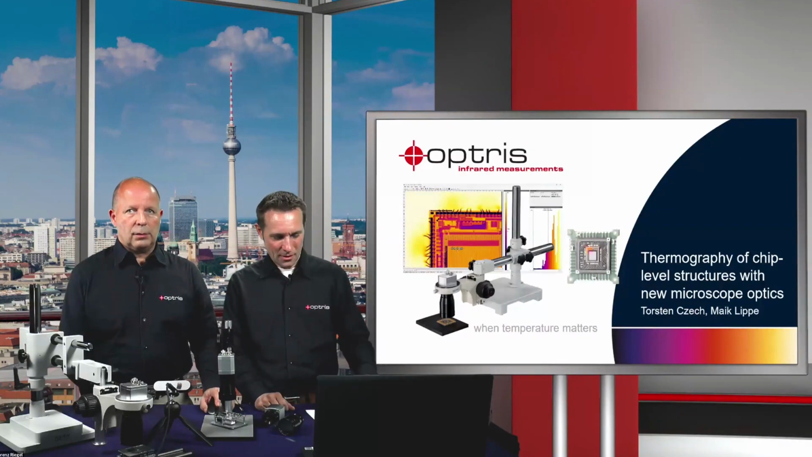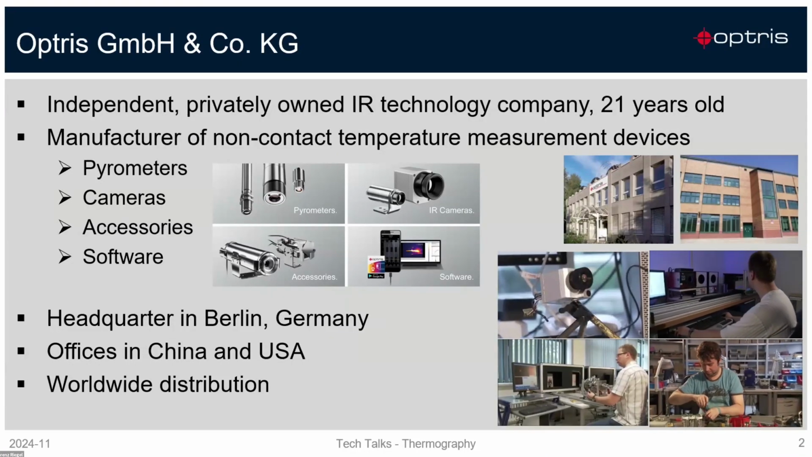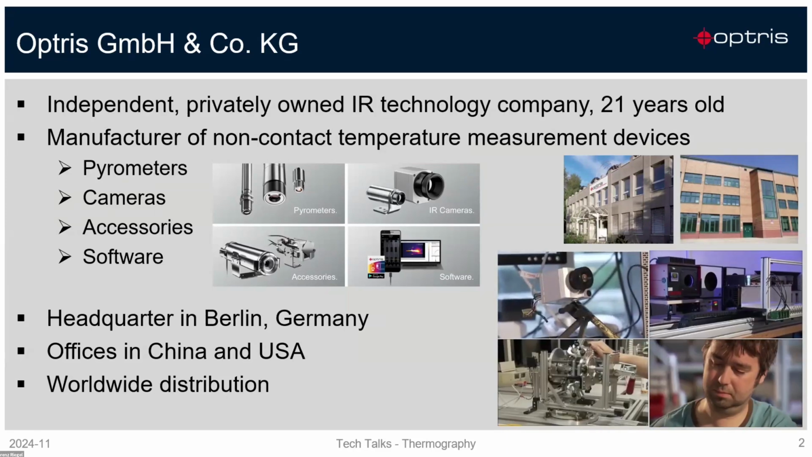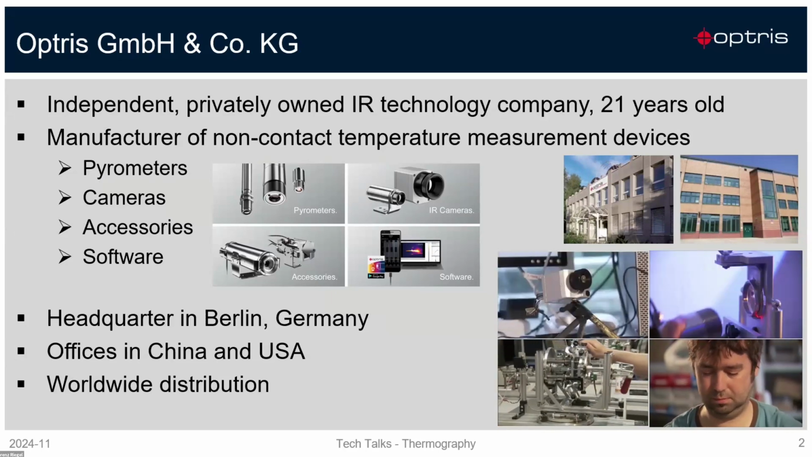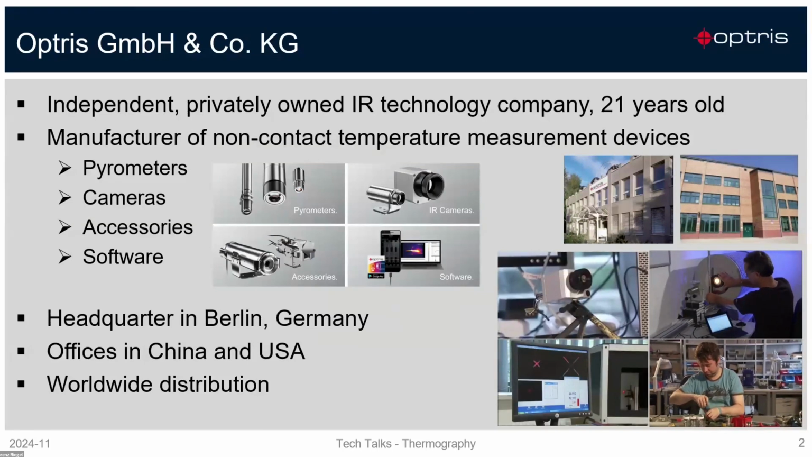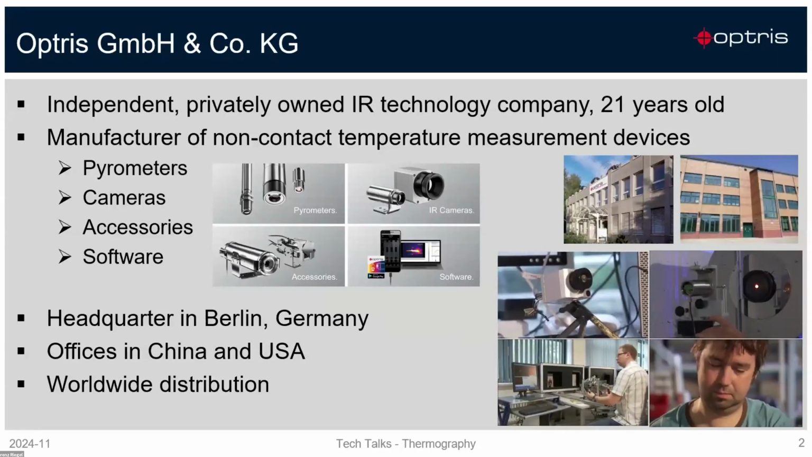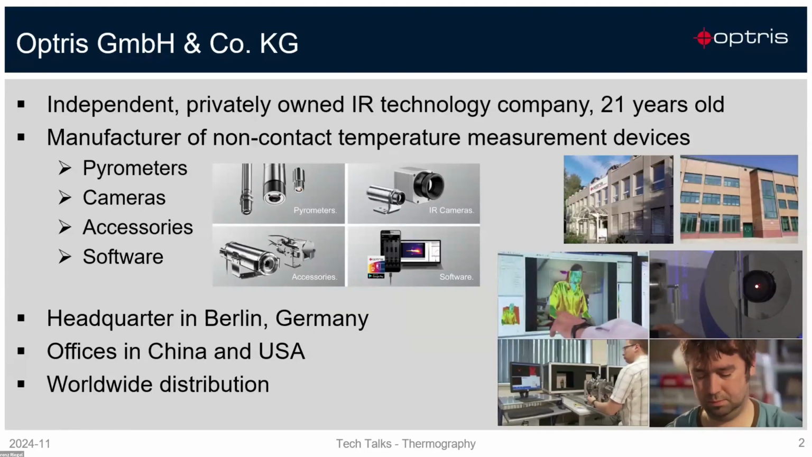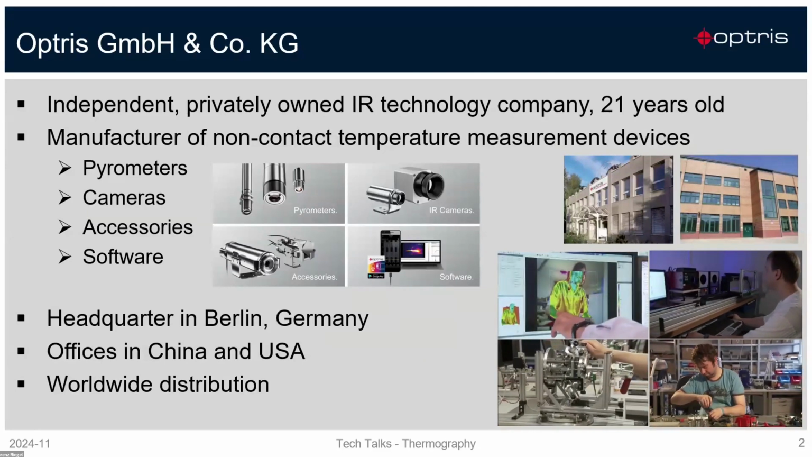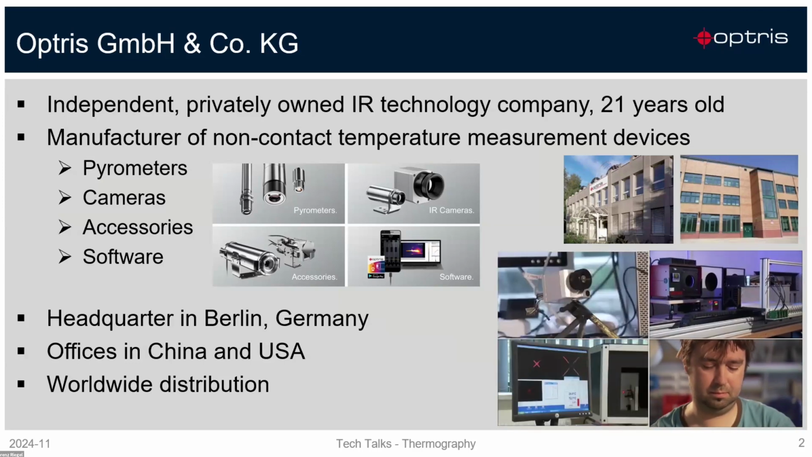Okay, so we start. At the beginning, I would like to introduce Optris GmbH & Co. KG a bit. We are an independent, privately owned IR technology company. We are 20 years old, which means we started our business in 2003. We are a manufacturer of non-contact temperature measurement devices. We offer almost the complete range of infrared sensors and infrared cameras. That means we have point pyrometers, infrared cameras, accessories, and software. Our headquarters is located in Berlin, Germany, but we also have offices in China and the US, and we have a worldwide distribution.